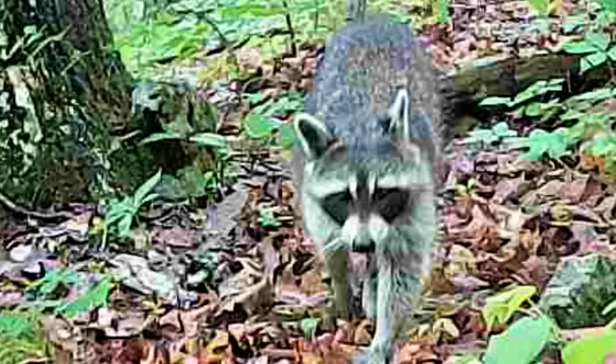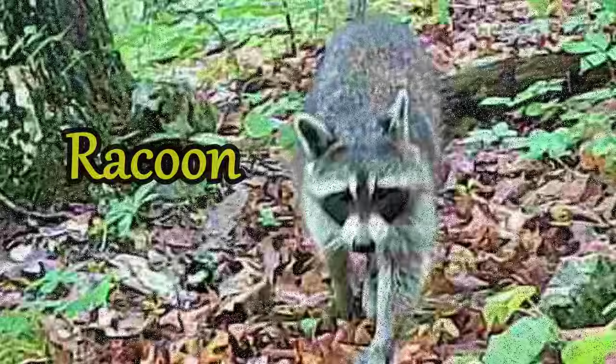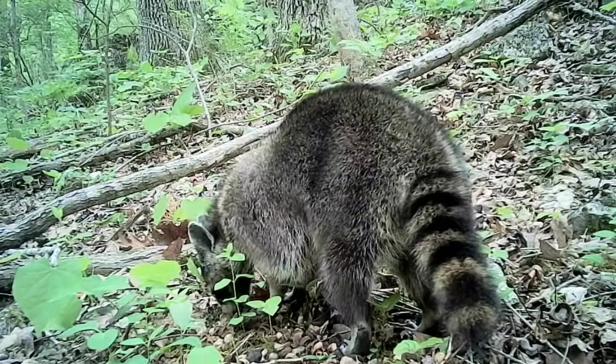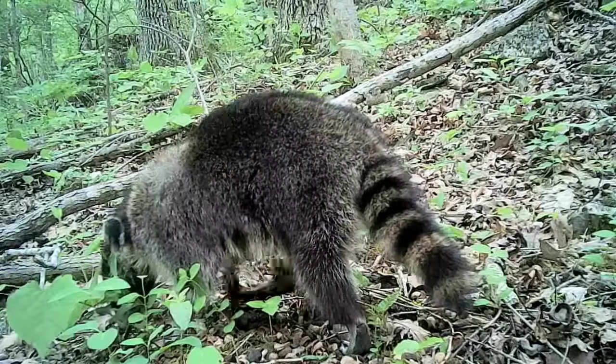Well, there is the coon. Next up is the coon. And they're the most mischievous, curious animal I've ever seen. Here they are picking for acorns.